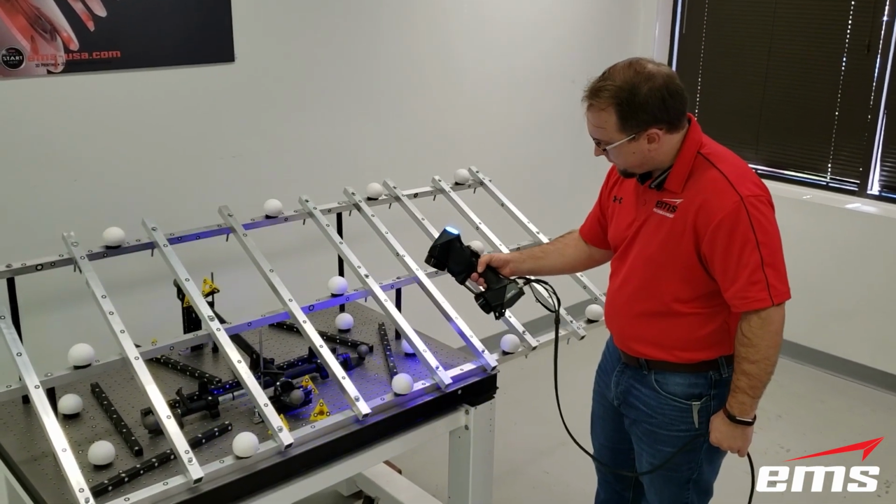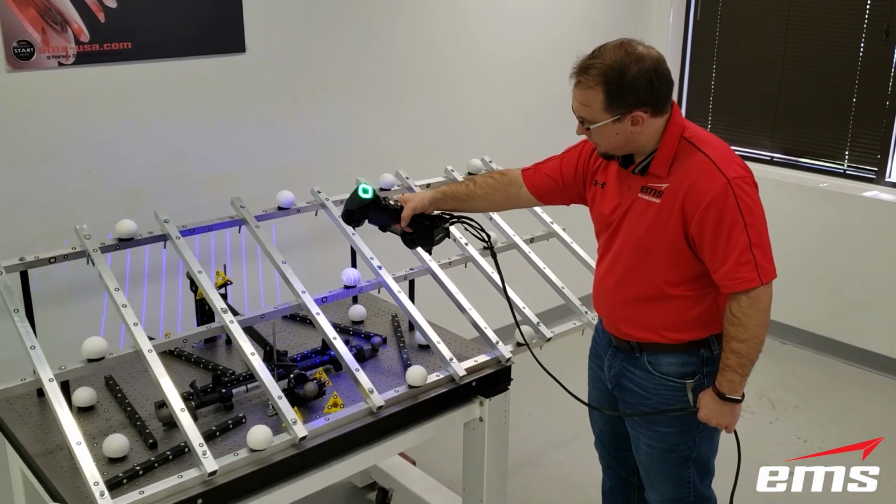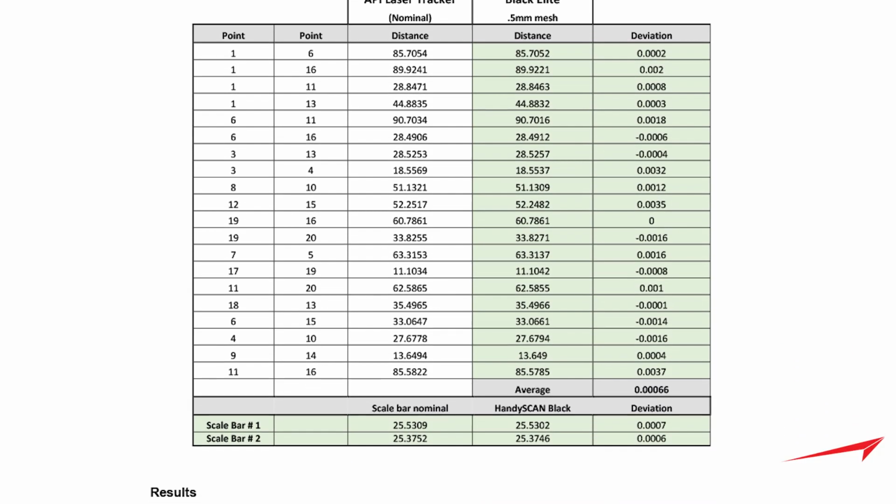Now, there are a few ISO standards. There's a VDI, VDE standard. We're not going to get into the weeds on that, but definitely check those out and understand how that standard is set up and how they're measured.